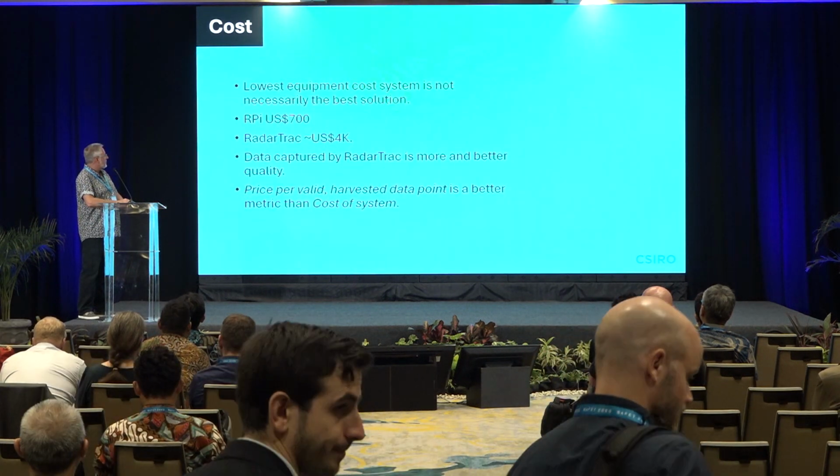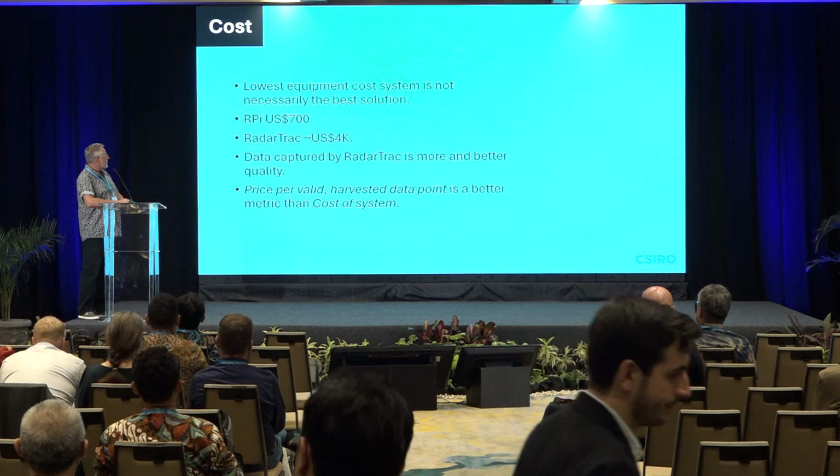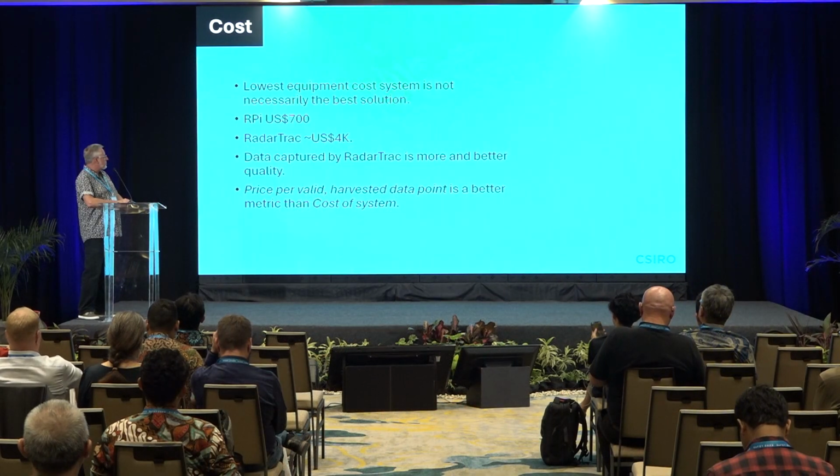We also found that the lowest equipment cost was not the best solution, which I suppose makes sense, but we had to learn it the hard way. The microcomputer system was at about $700 US dollars per unit. RadarTrac is at about 4,000, but the data captured by RadarTrac is much better quality, and we're now working on the metric of price per valid harvested data point.